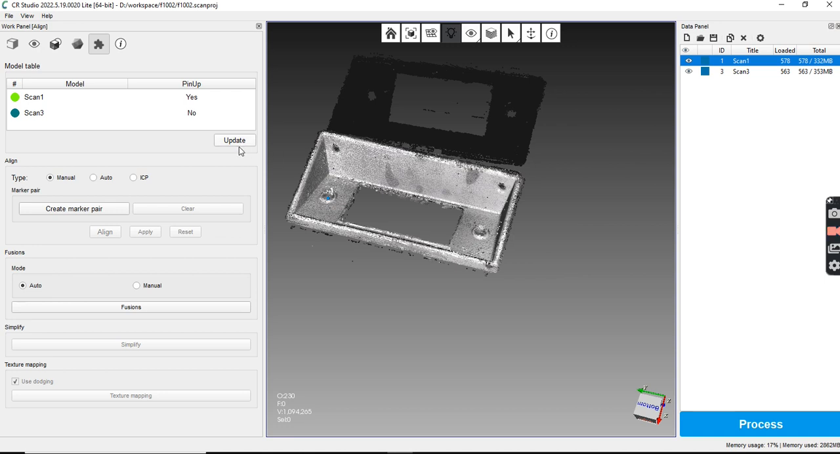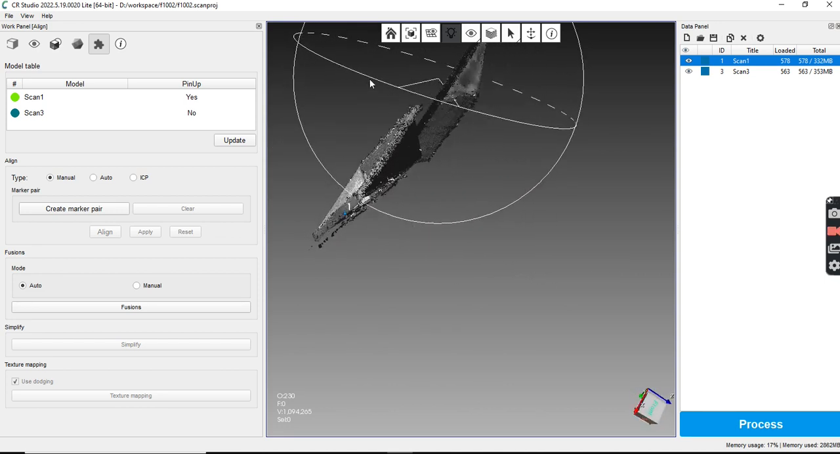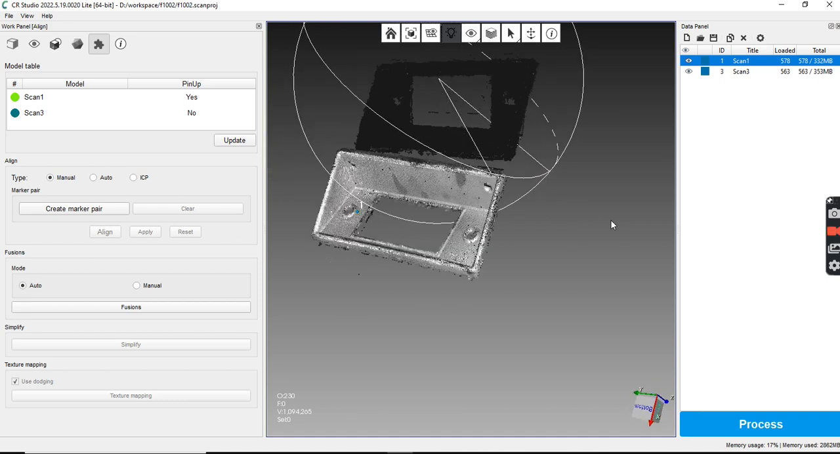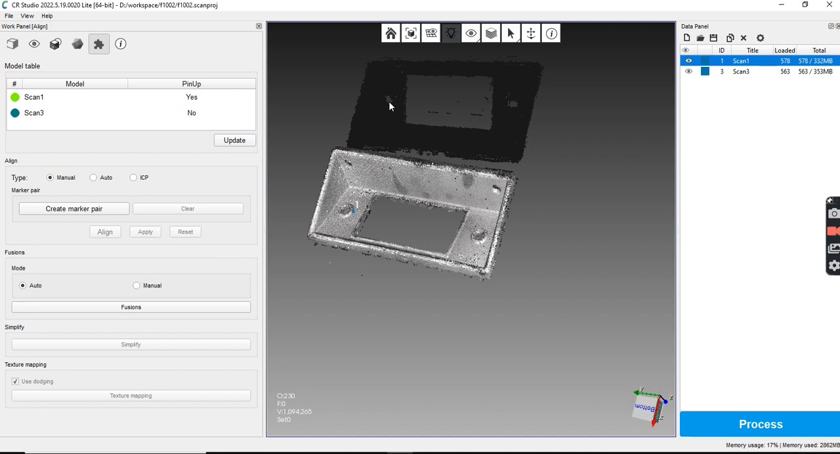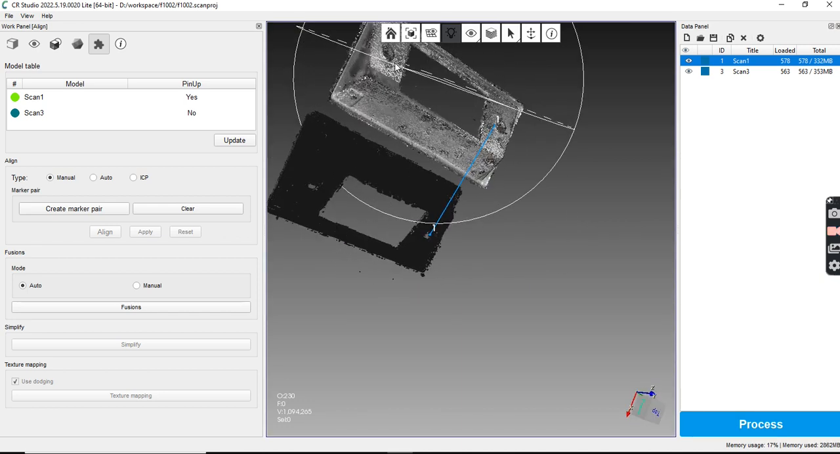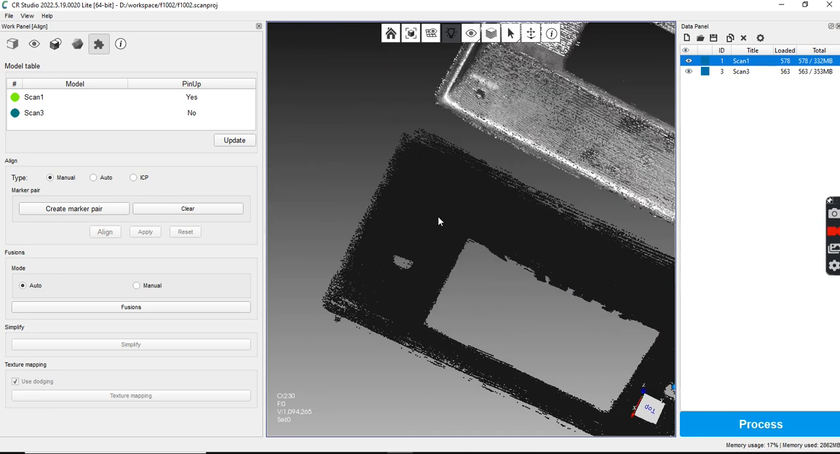No. Let's clear that because it's supposed to be all right there. Create a matched pair, and that would be this is really terrible scan.